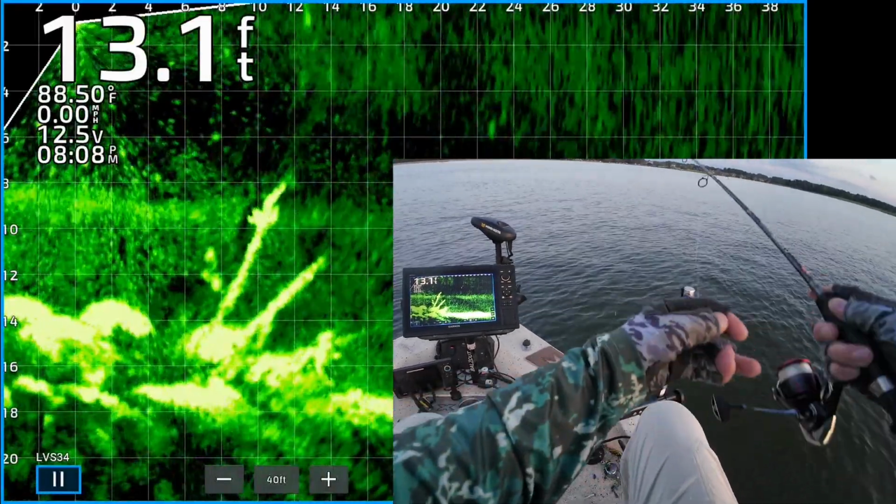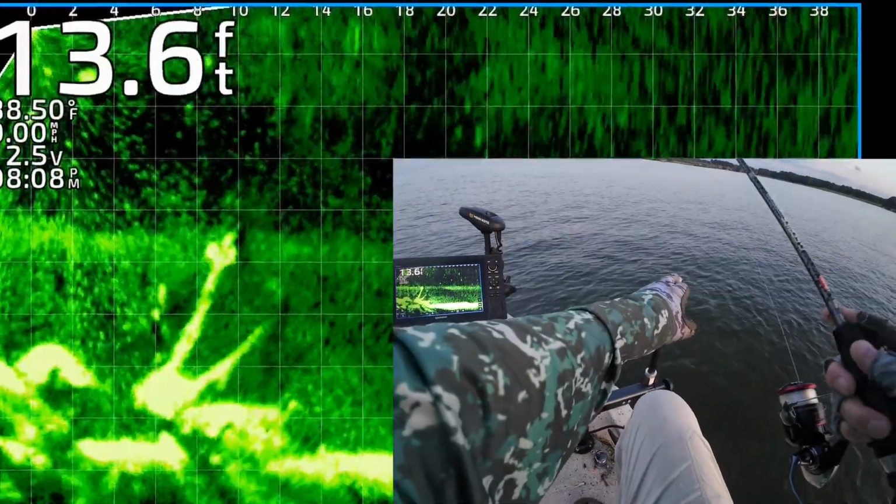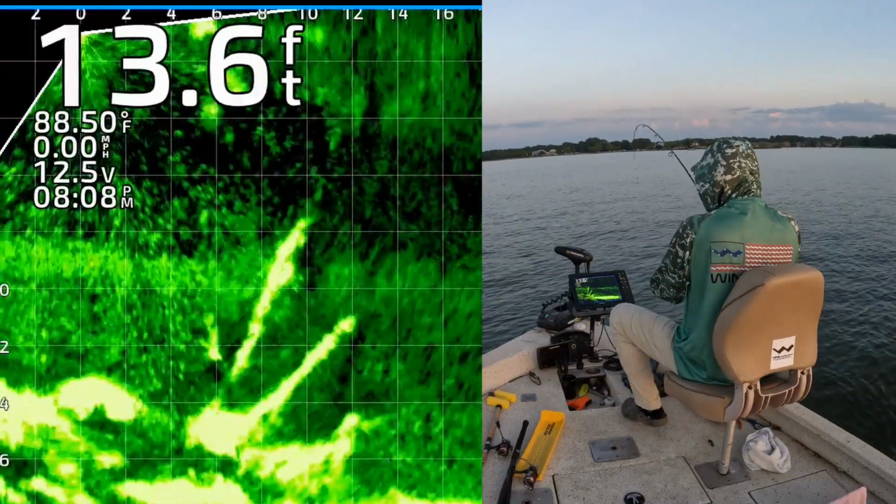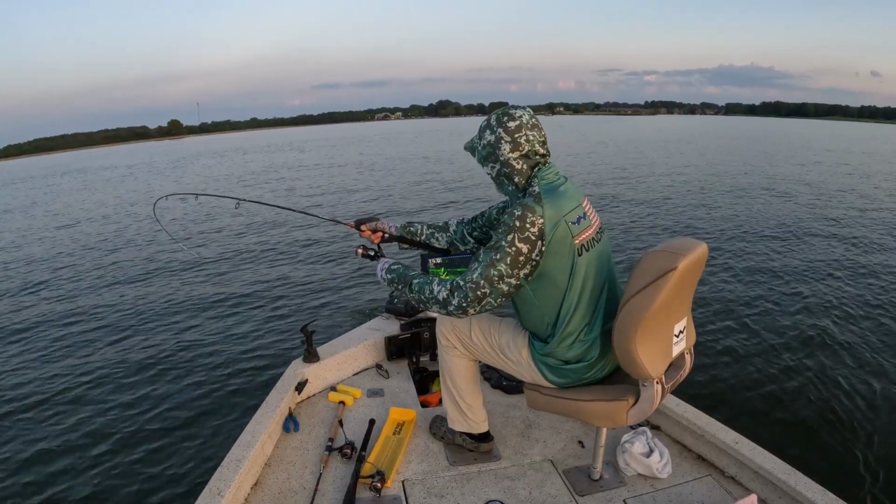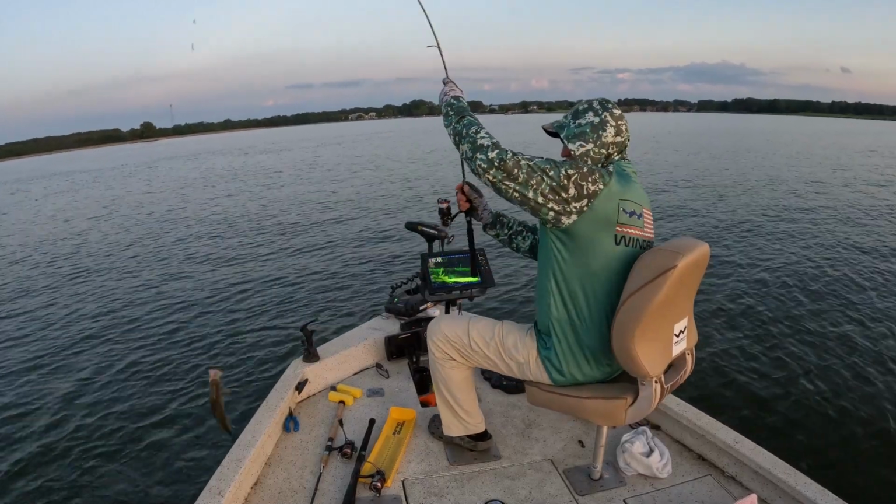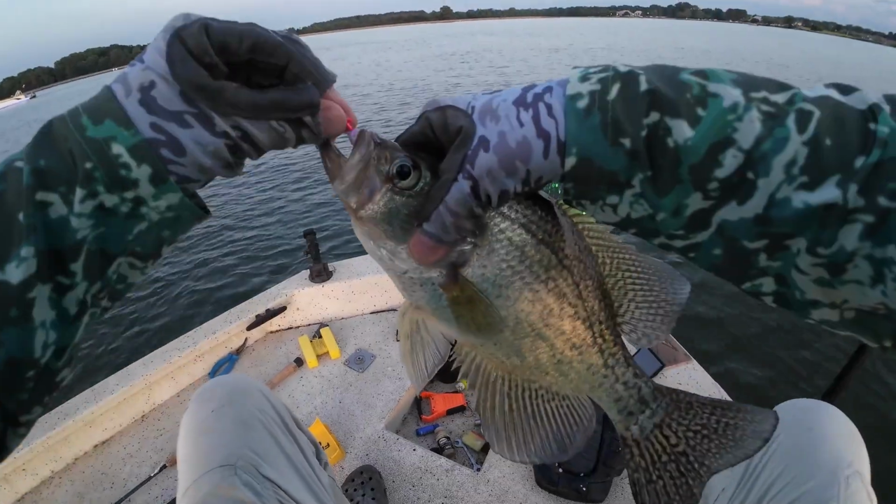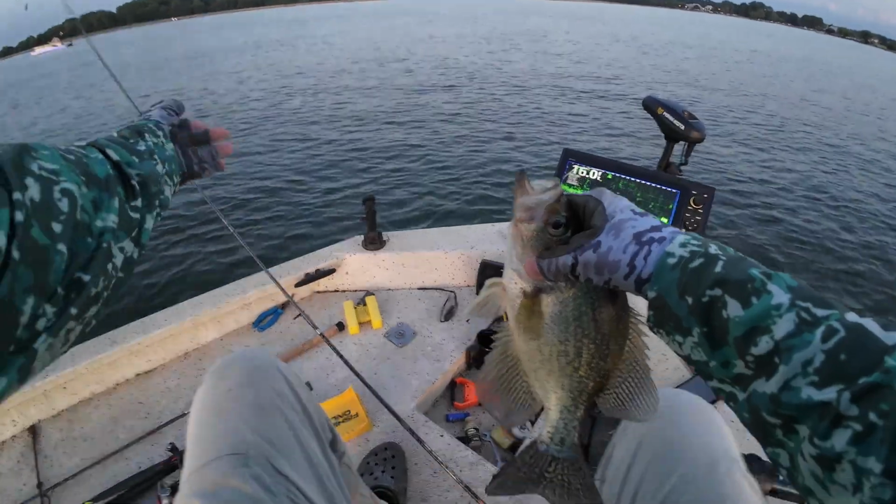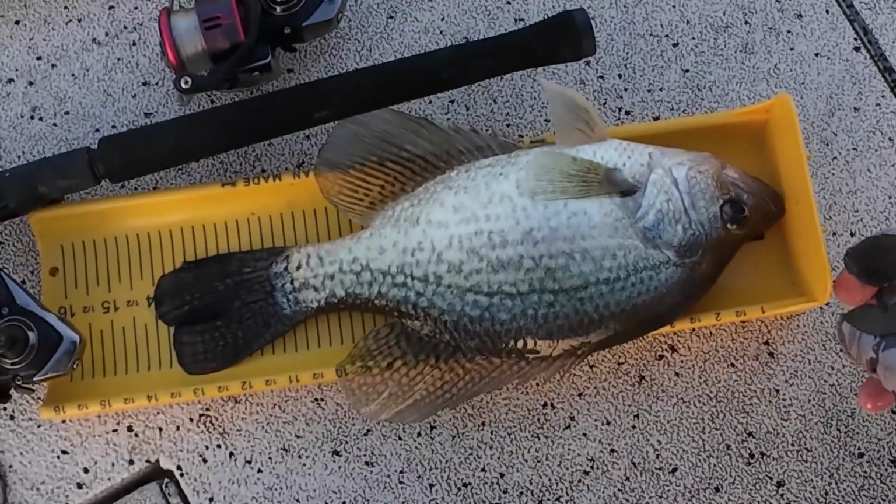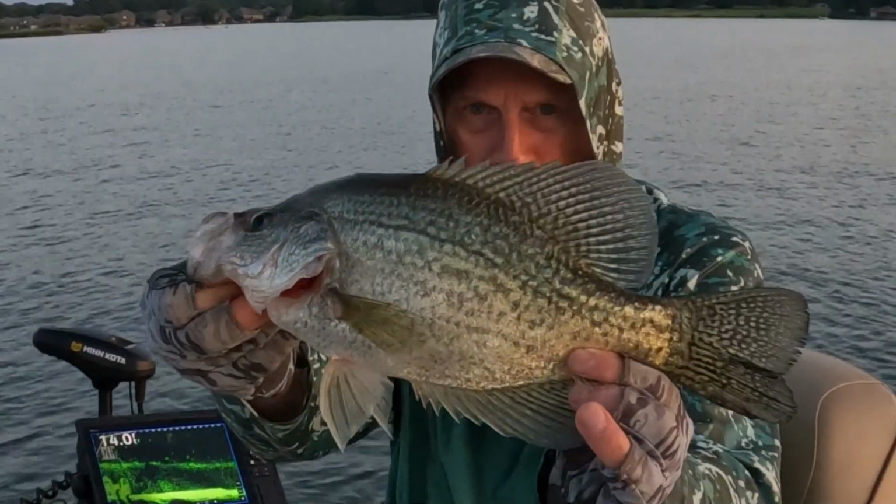Okay, there's a couple crappie on that one limb. I'm going to bring it right on top of them. About to drop down. One of them's about to get it. Got him. Yeah. You couldn't resist it. Yeah, that wild willies. Get up here, you big toad. That monster. 14 inch. Dude, my goodness. 14 inch black crappie.